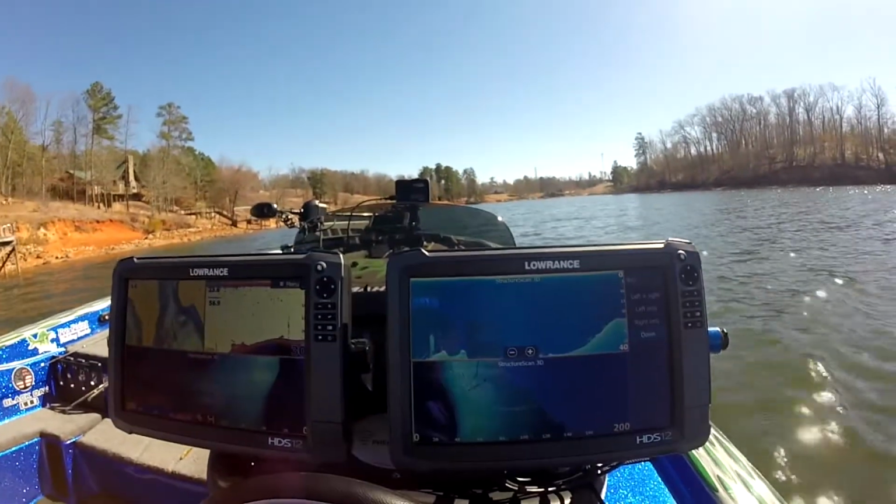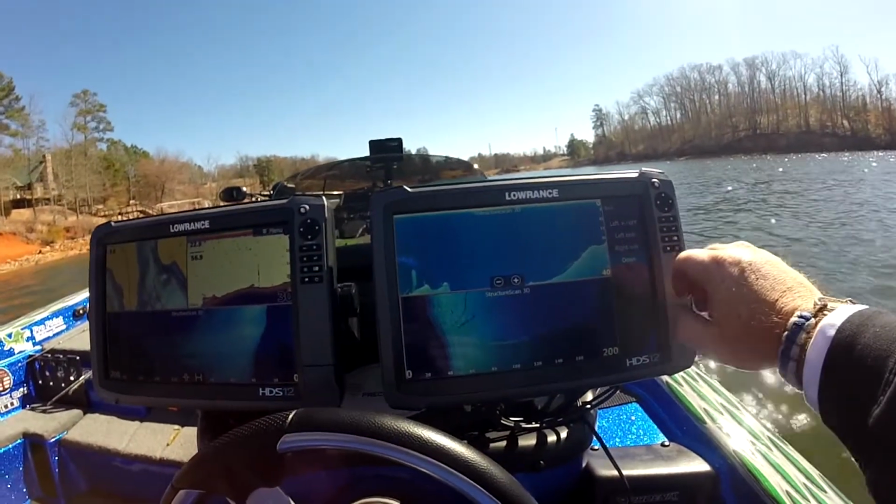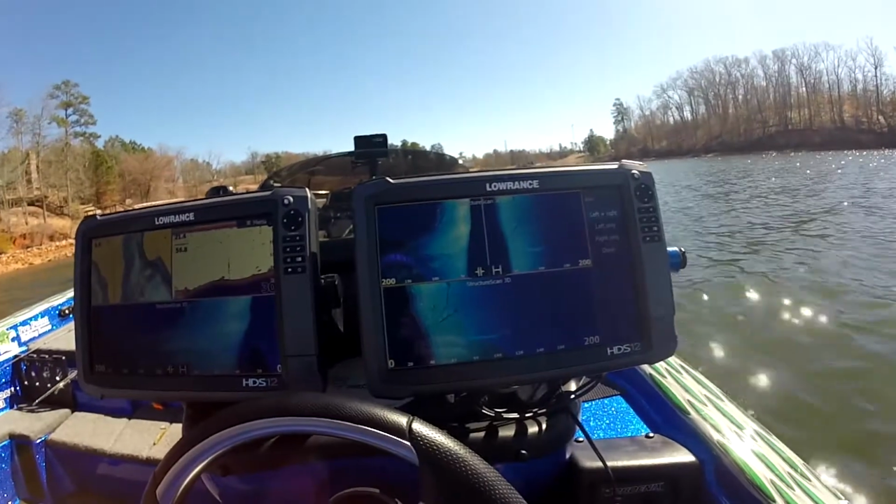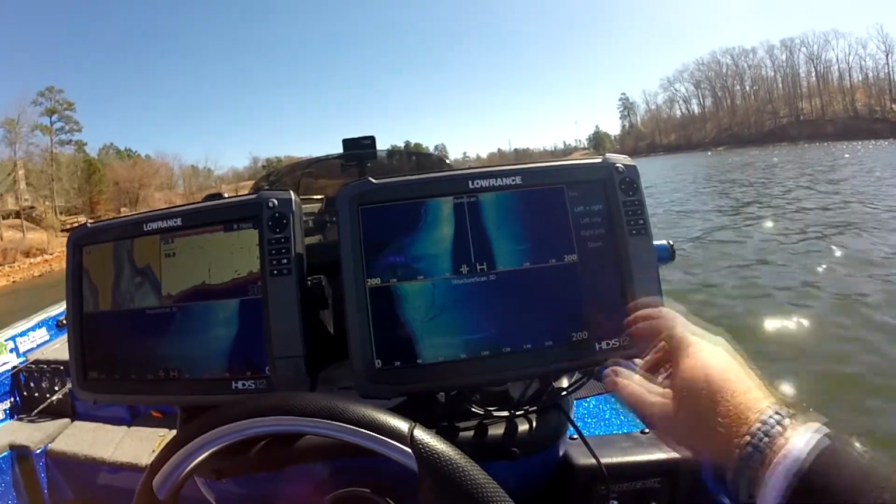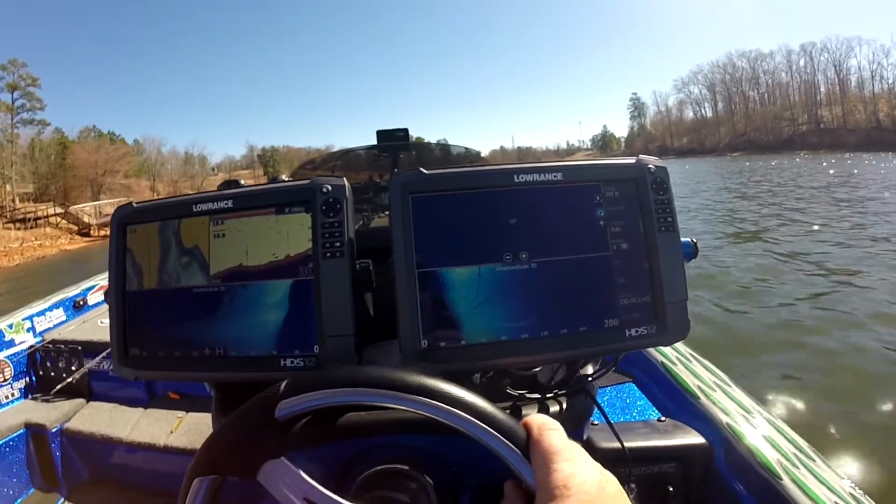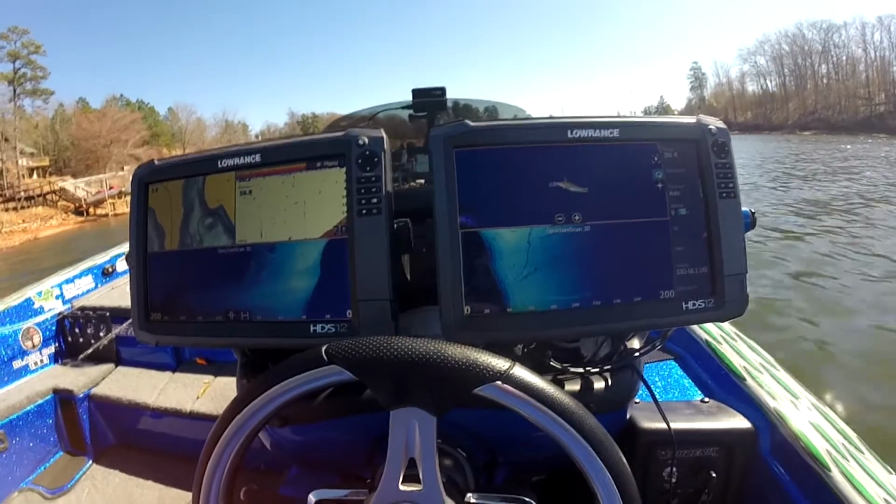Now I just use down. I've got the contrast backed way off on that, but we'll go back to left and right and hit 3D on that.